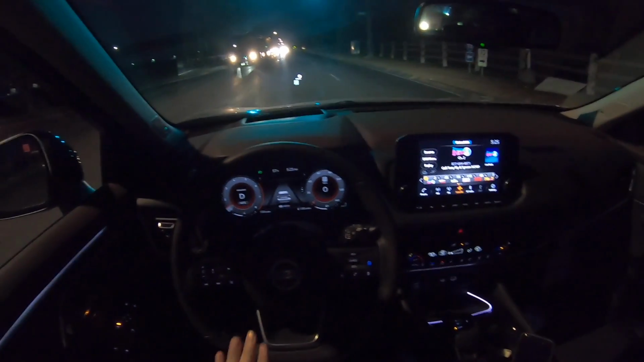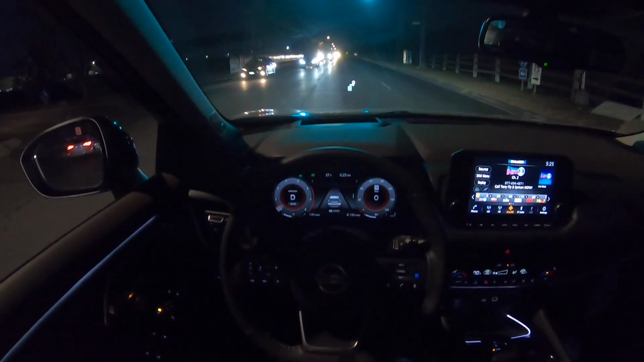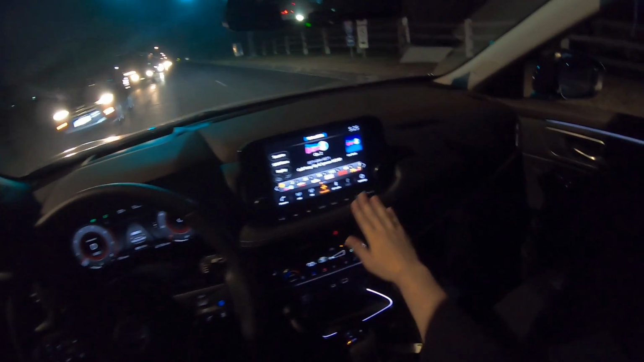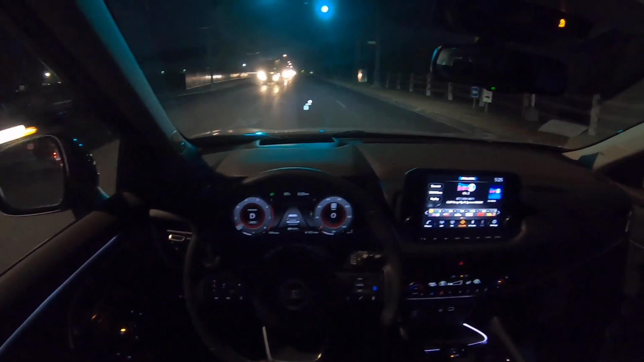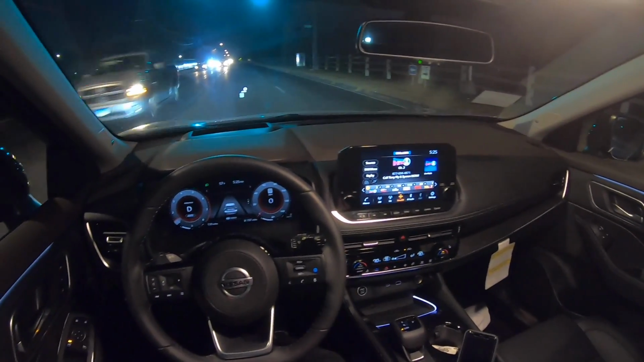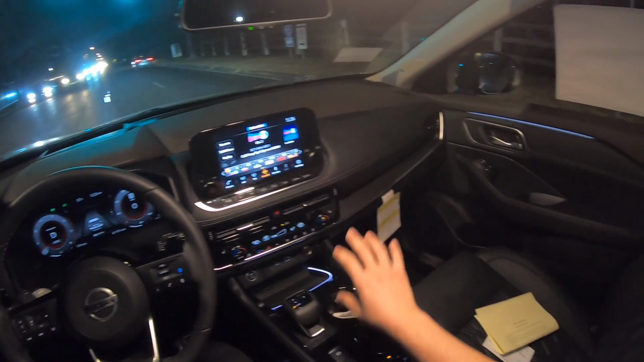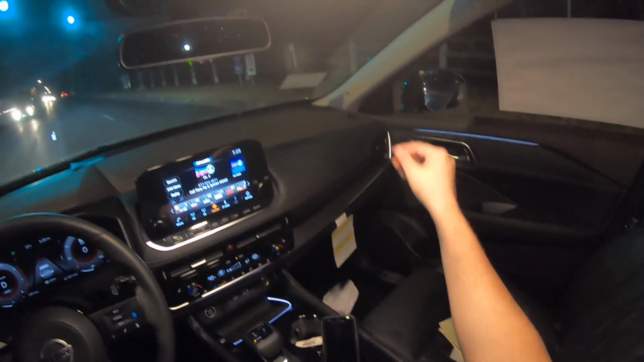Materials feel very nice. The door materials right here up top, the bottom, everything just feels very soft, and mostly everything is wrapped in leather. Like the dash right here, this is wrapped in leather, so that's nice. Let me go ahead and turn on the lights for you guys to see how bright the interior is. Super bright, and the lights actually go everywhere. They're not pointed at one direction, and they are lighting up the seats, the bottom of the seats, the doors, and everything. So that's always nice.